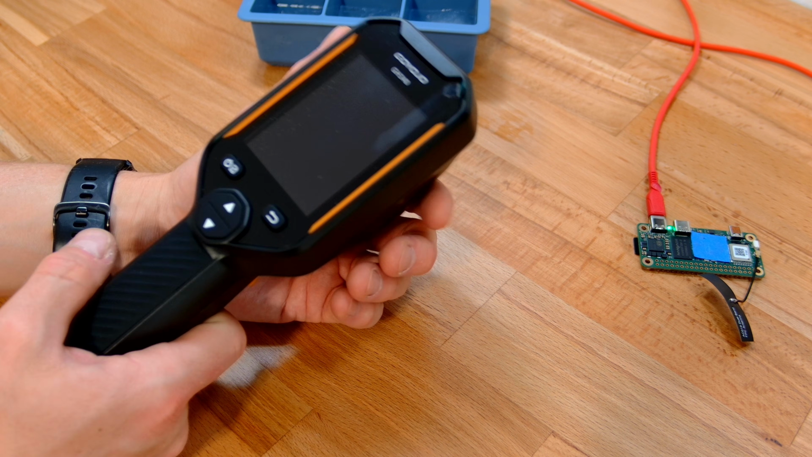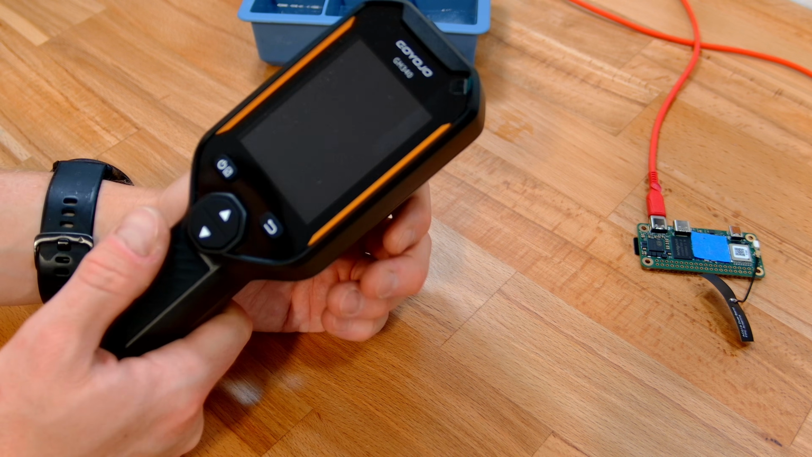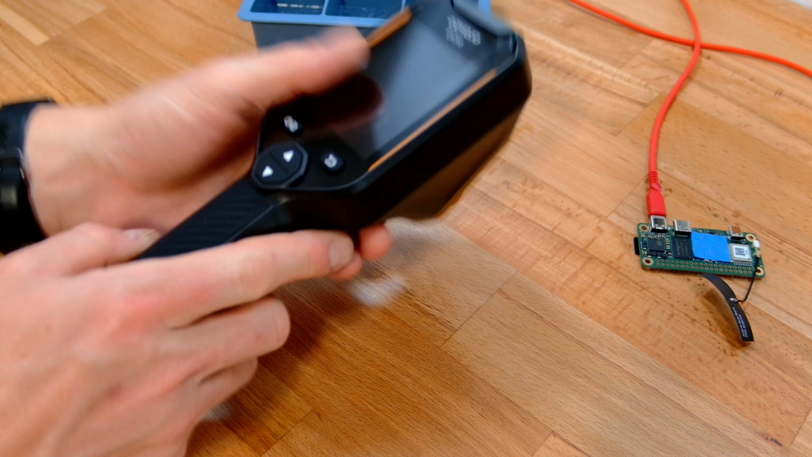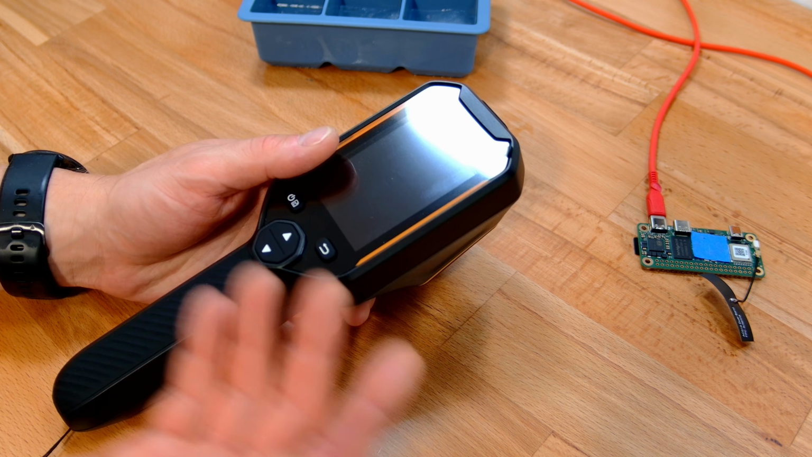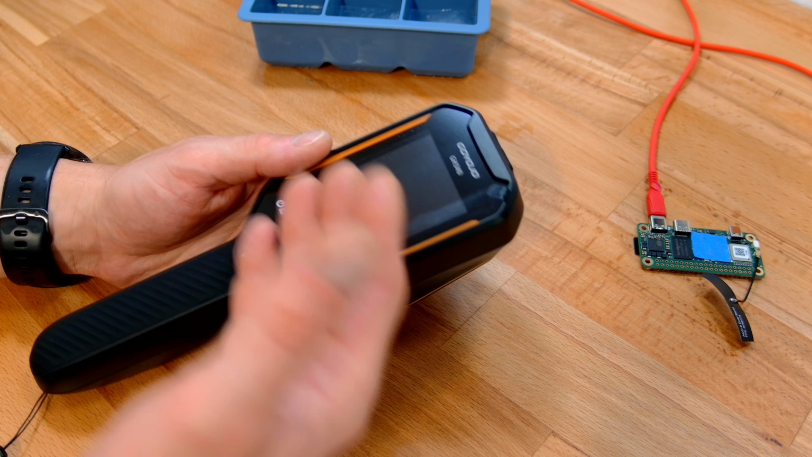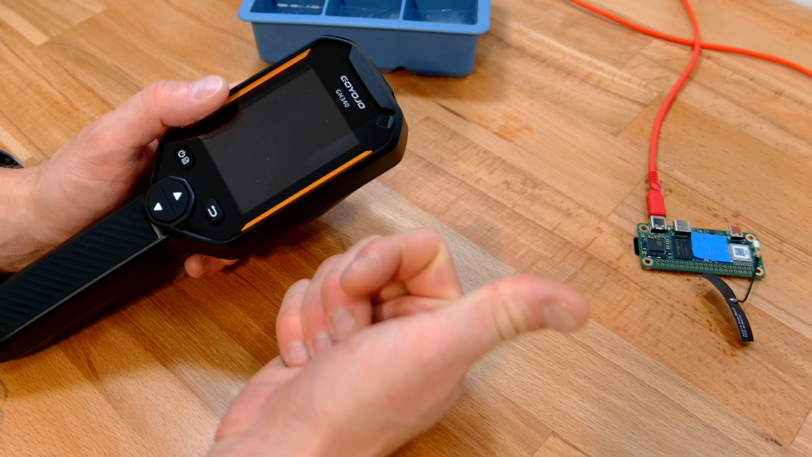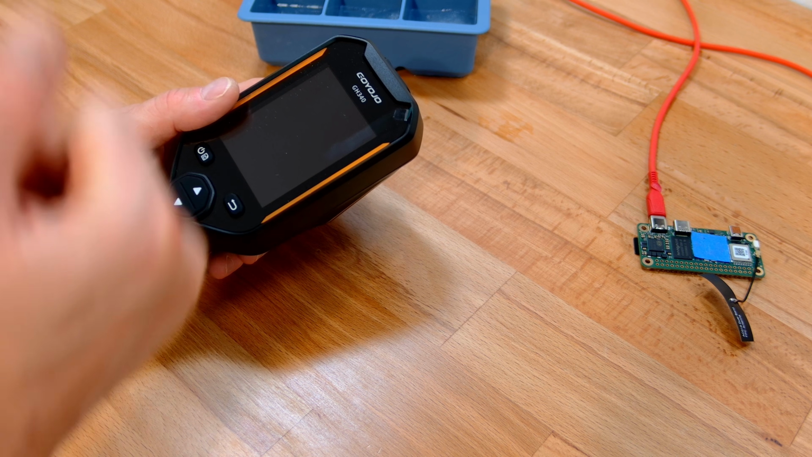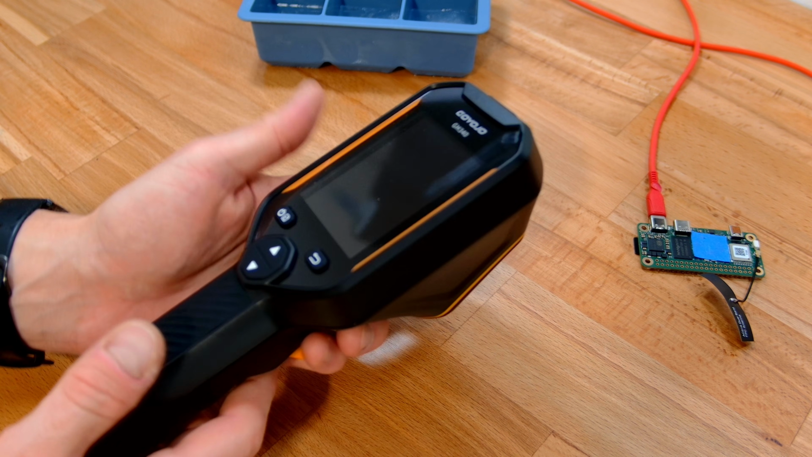It's also on special, so this is $299, currently on special for $239 US. Does have computer connectivity. I'm not sure if that's just to transfer the images or to use it as a camera, but we'll test that out. 6 to 8 hours battery life, IP54 rated with 2 meters of drop. Tested to 2 meters of drop, it might even go further than that. And it's got auto power off with some configurable options.